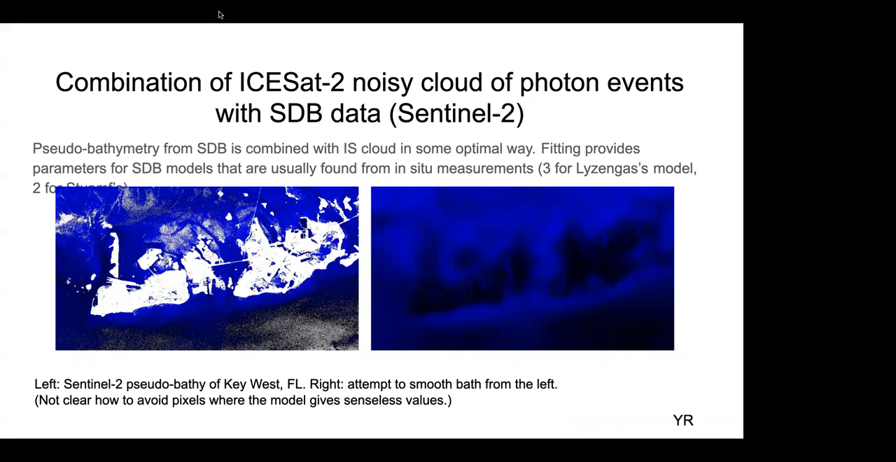On the left is the image of pseudo bathymetry of Key West, and it has lots of gaps, and these gaps came from all sorts of problems.